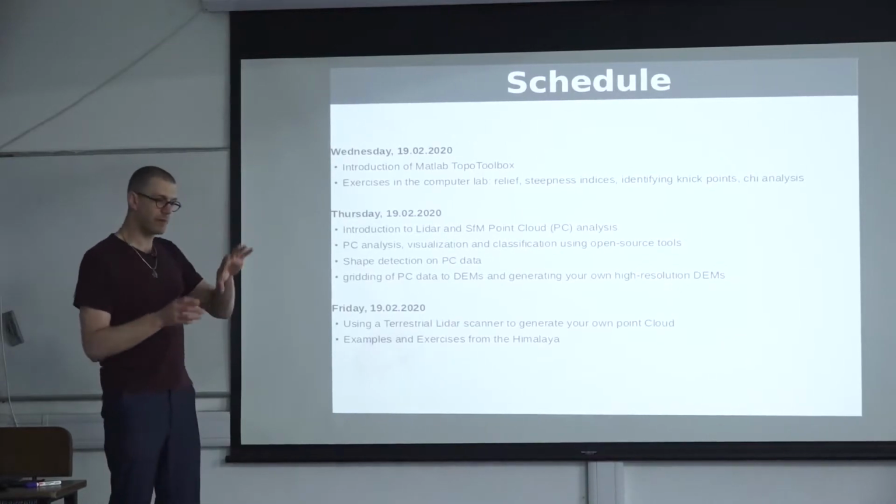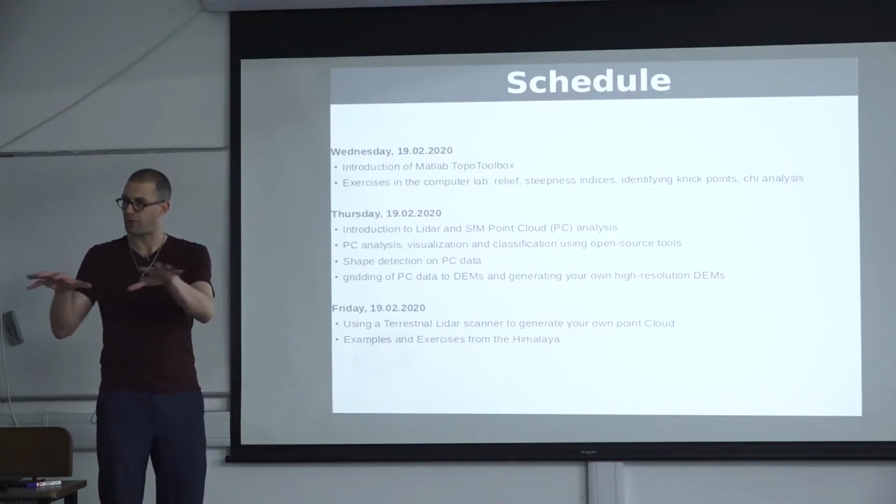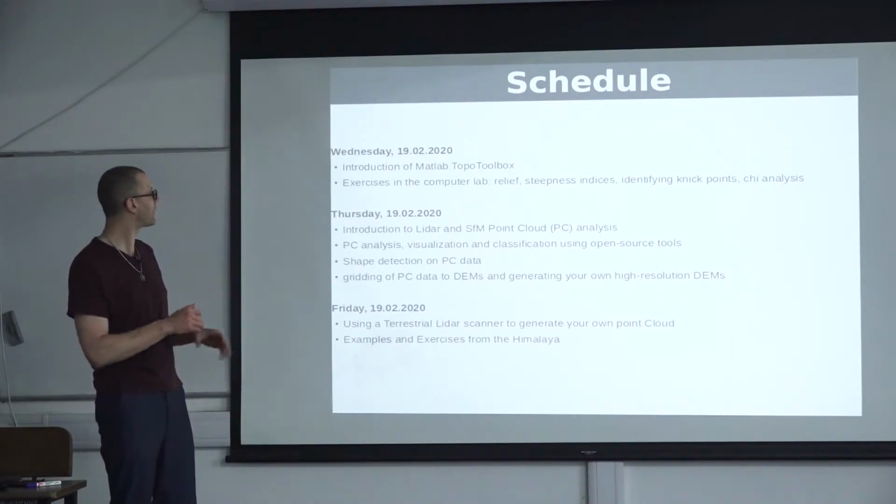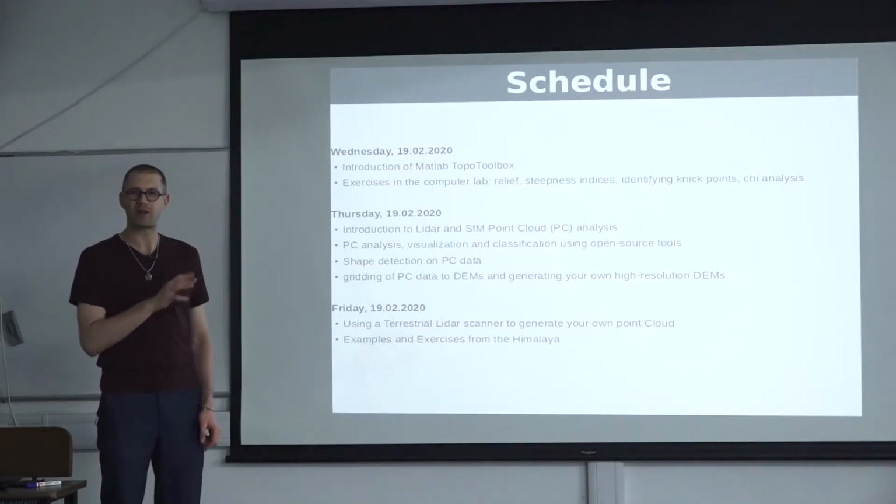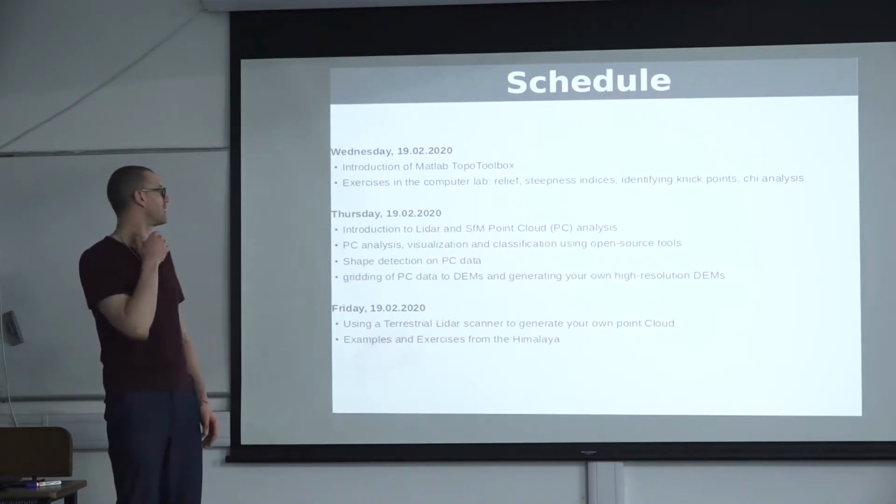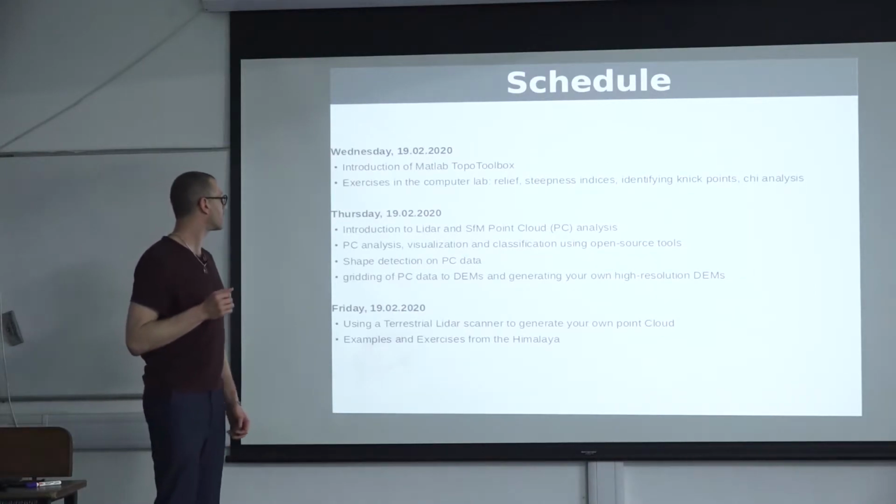That will be MATLAB. In the next 2 days, we mostly focus on Python programming because we can do it here in our classroom. But there are some things that go incredibly easily with Topo Toolbox, so it will be good if you understand this and can use it. Thursday, we move on to a different topic.